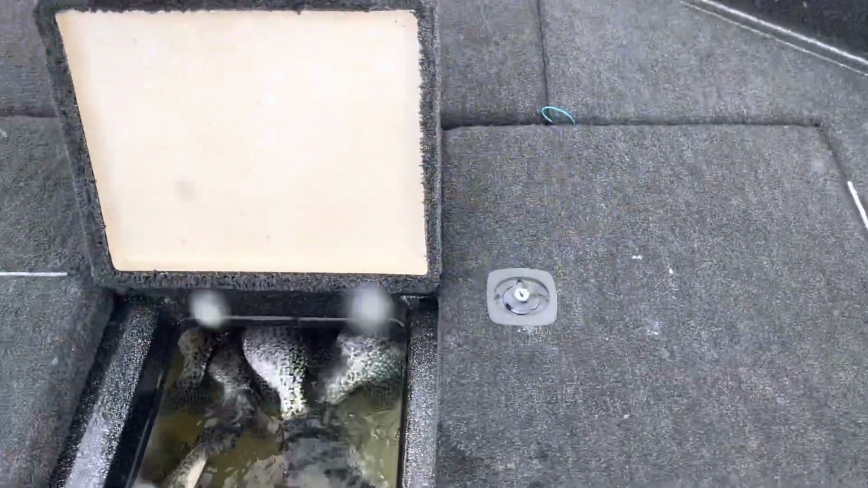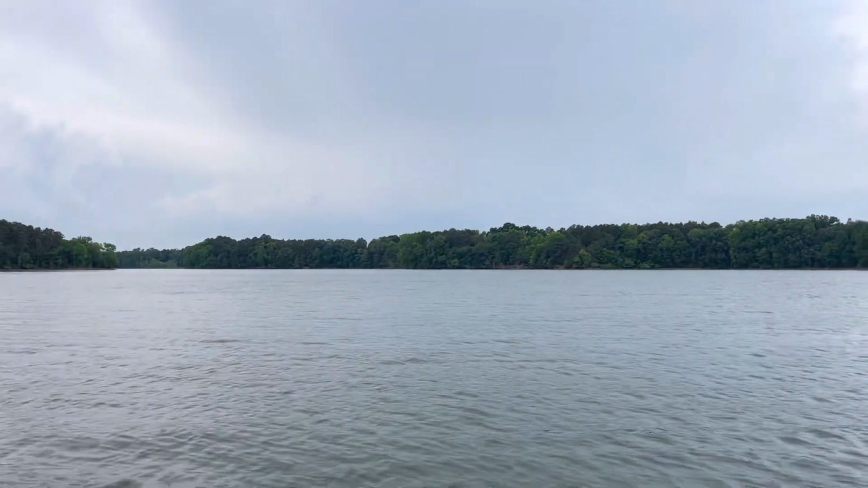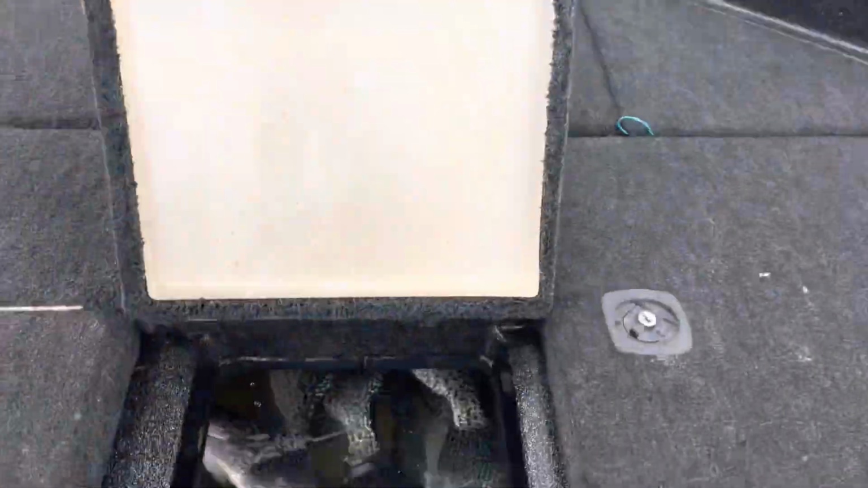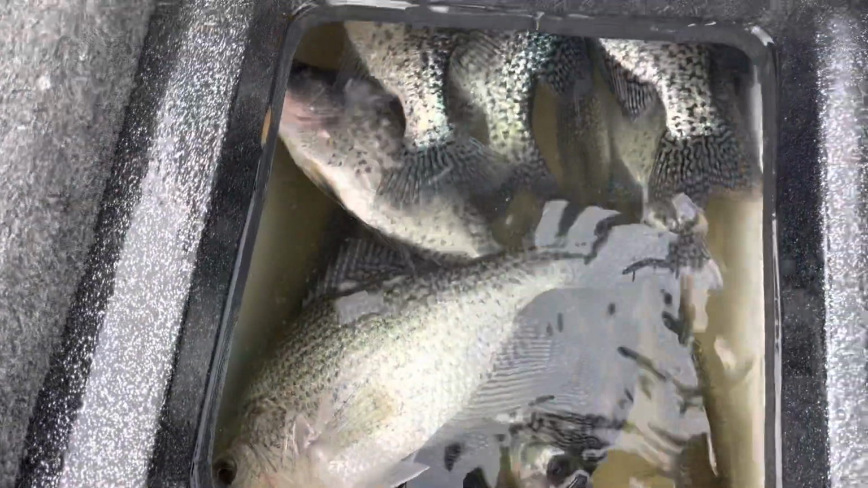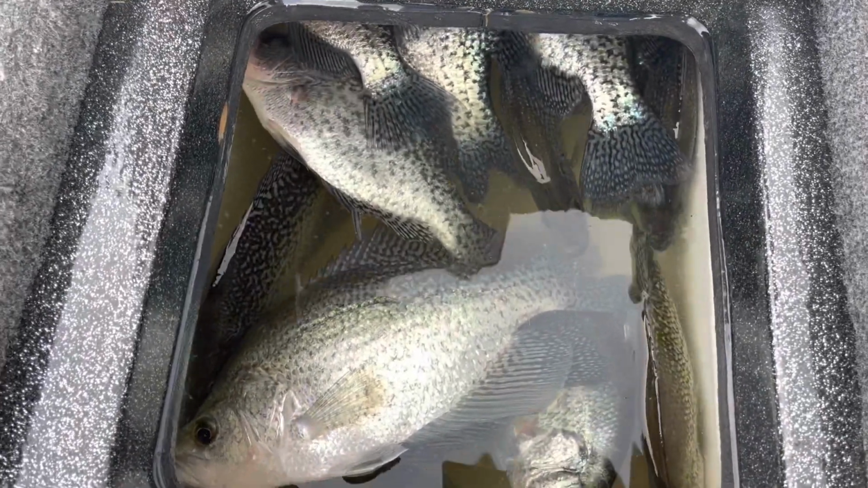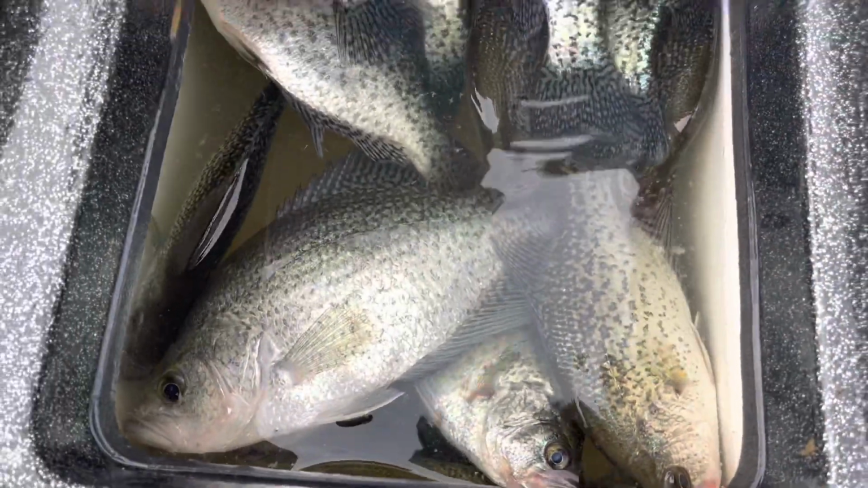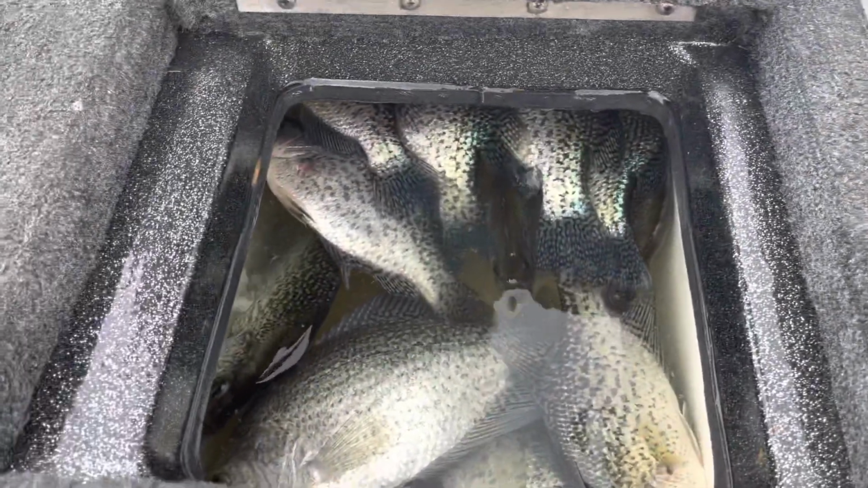All right, so it's getting nasty, man. Hear the thunder? So we're gonna have to go. Well, we got a couple good ones. Got some folks wanting some fish. So there's probably 15 in there or so. Couple good eaters. What you think? First piles, y'all. There it was, man. What you think?